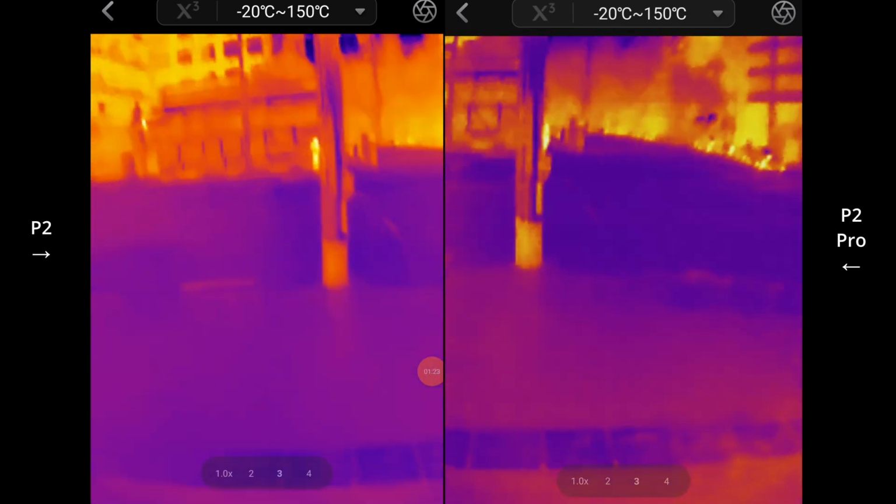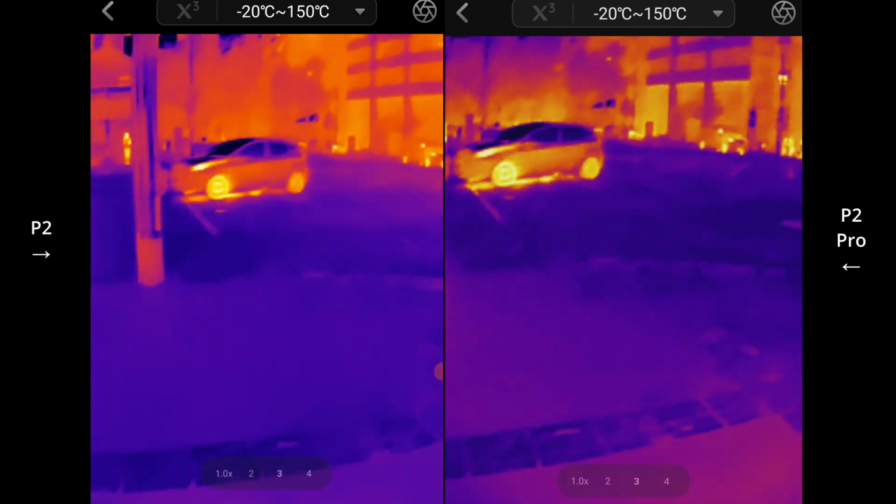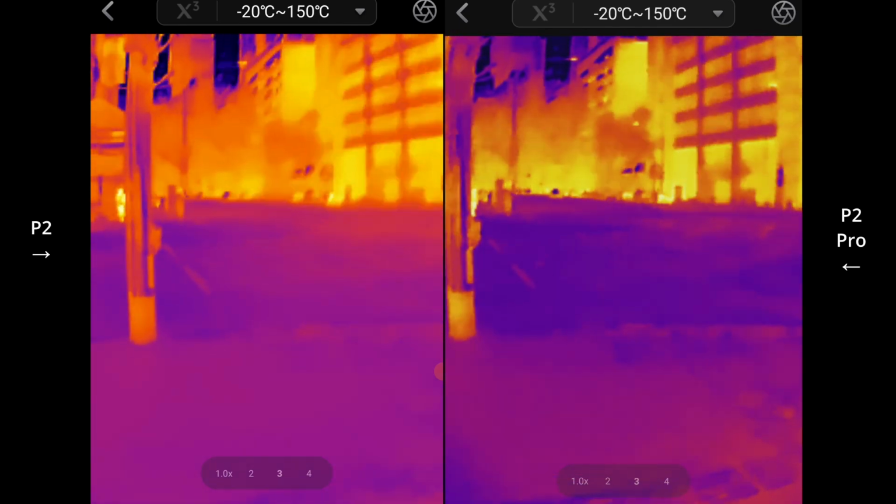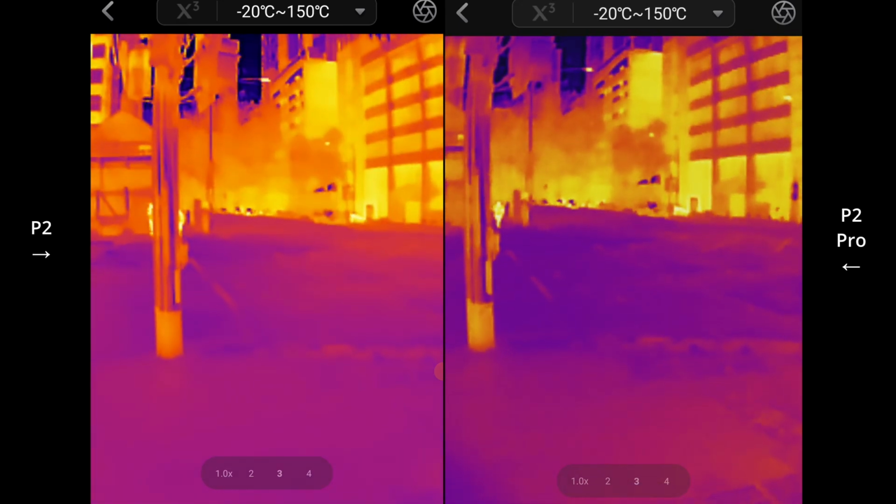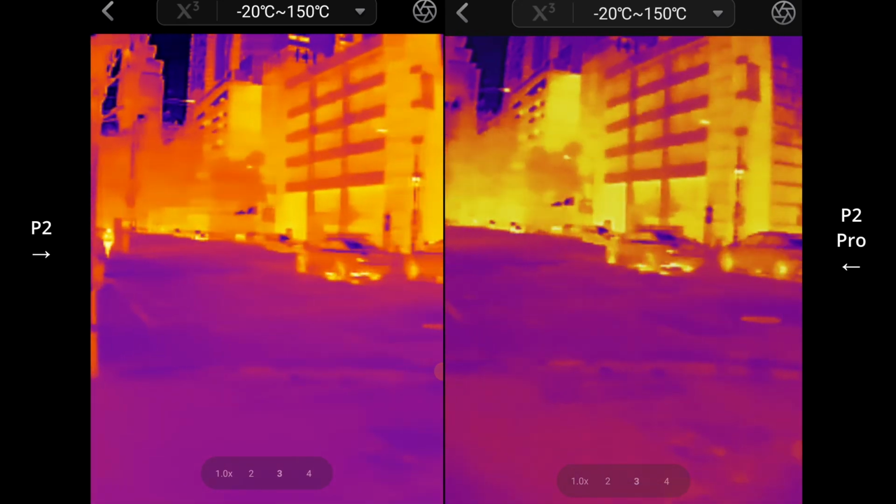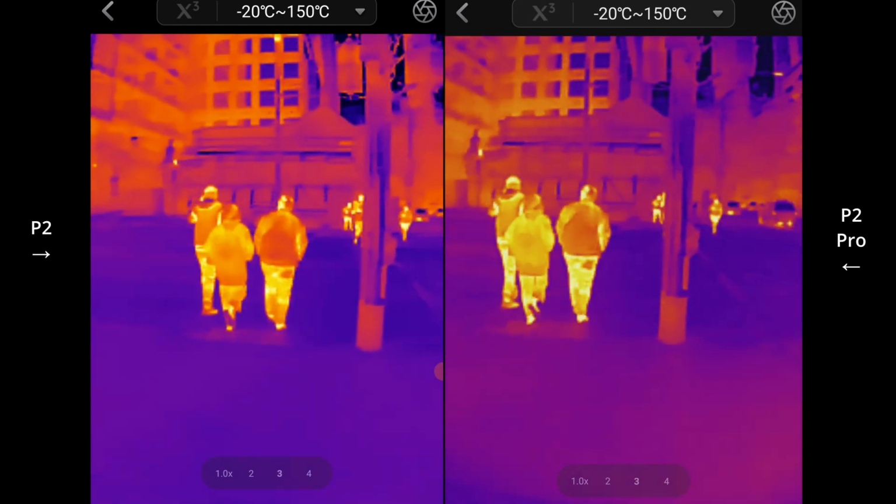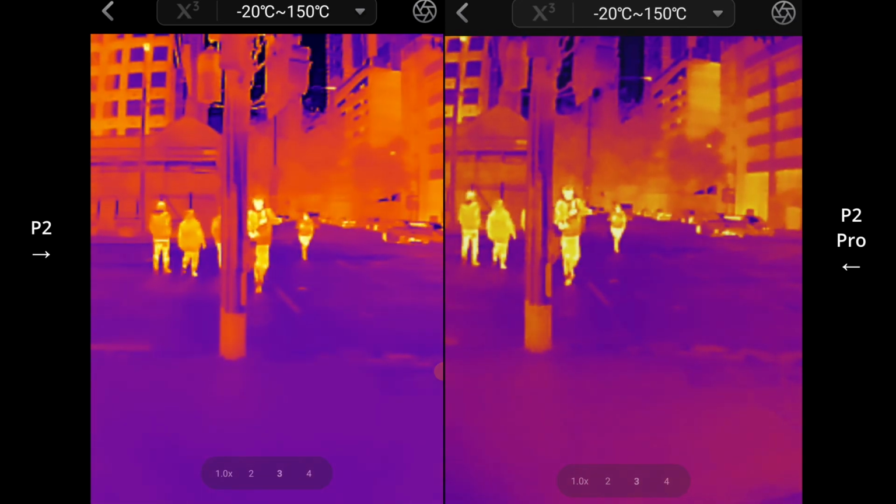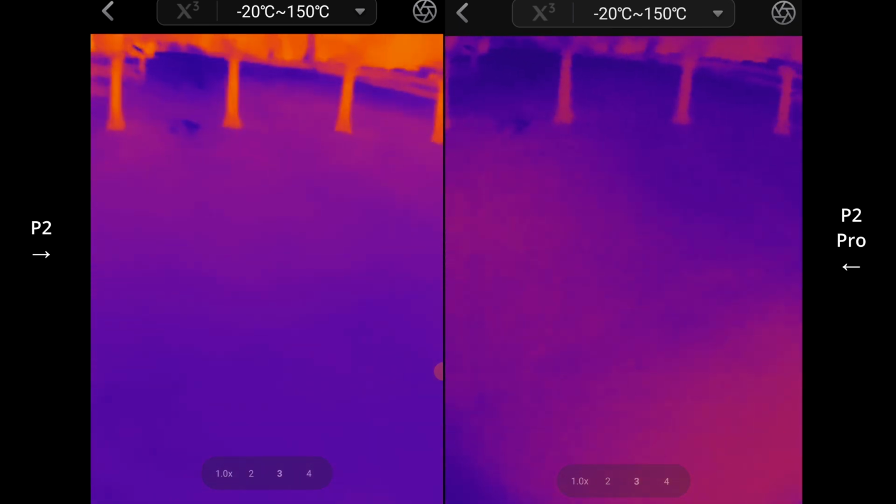I'm just screen recording because I know last time I didn't screen record and the frame rate was way too low. It should be way faster, so pretty much how it looks like here. And let's go for a little walk in the park.